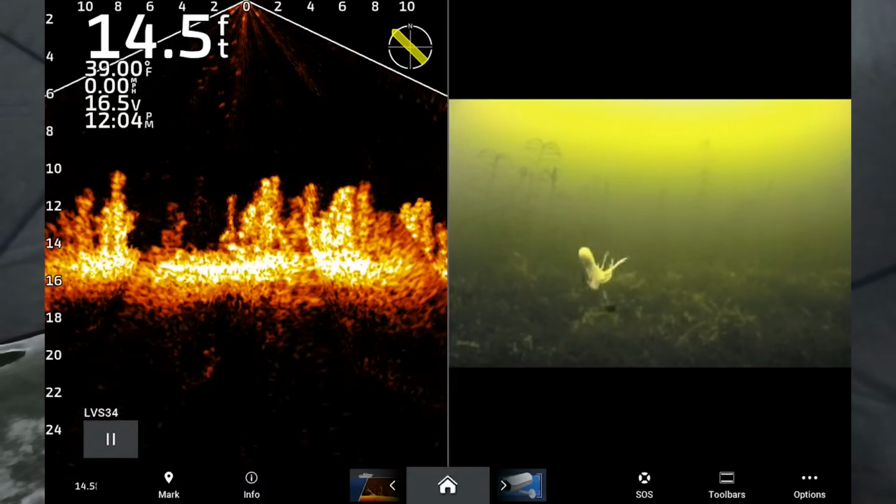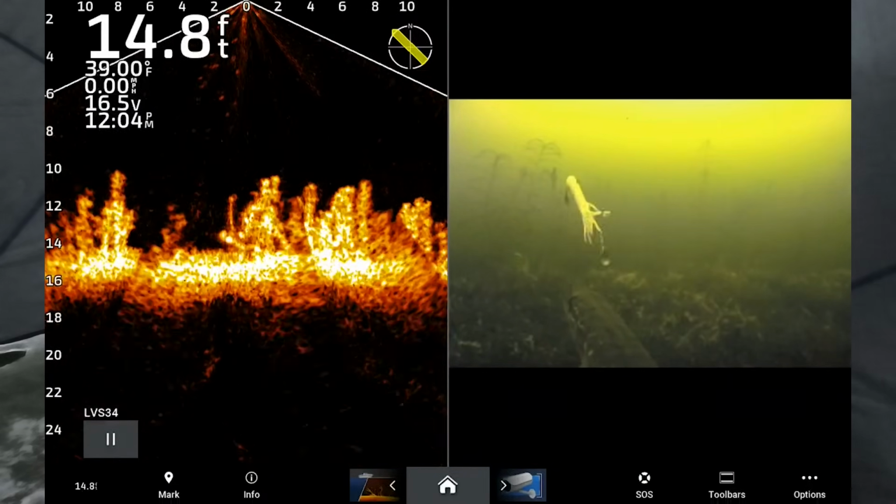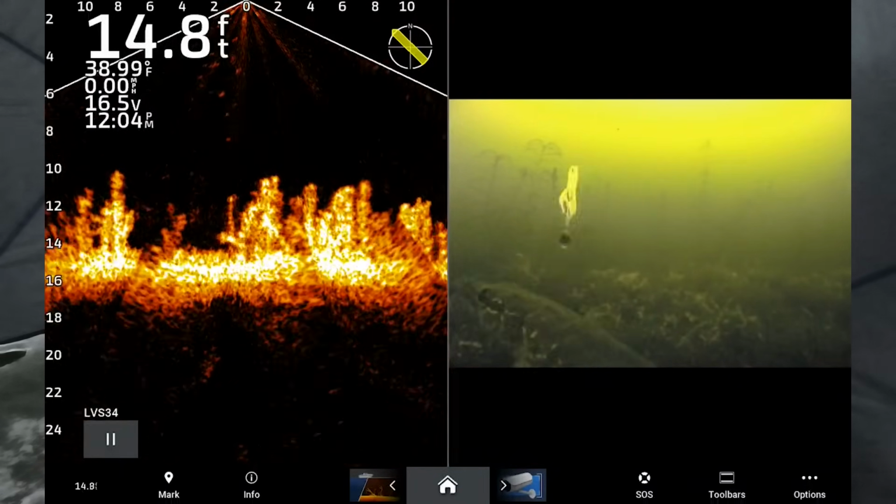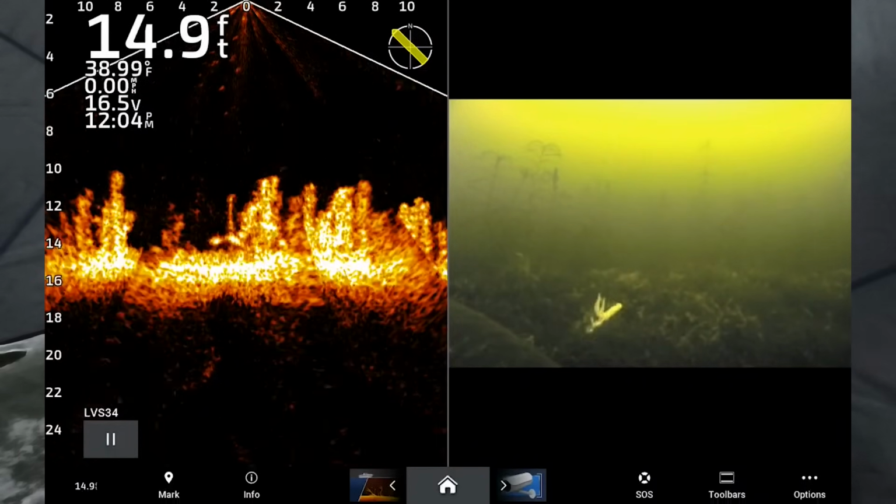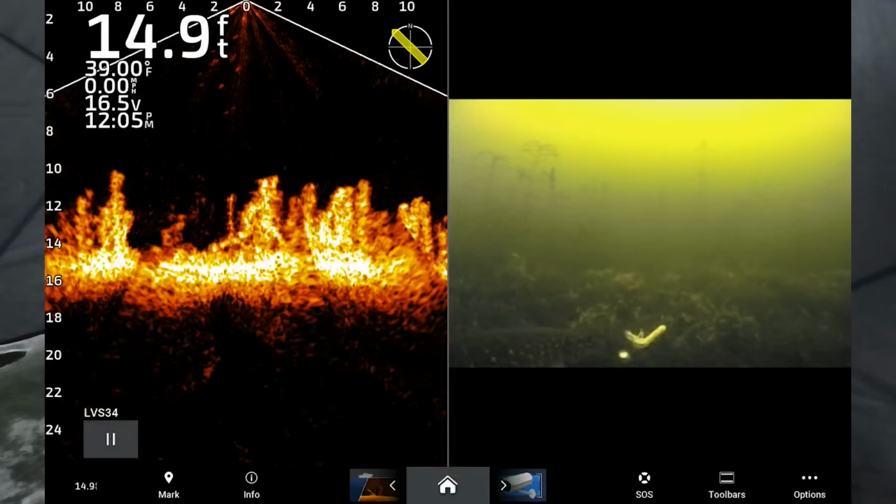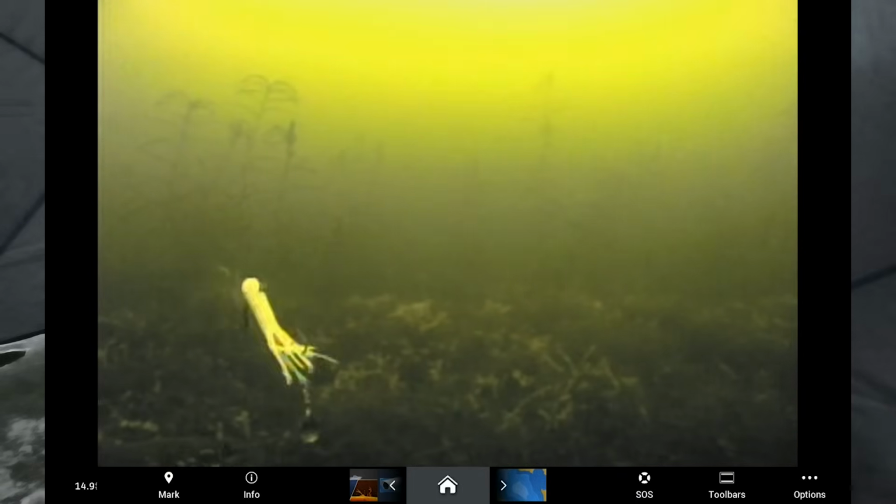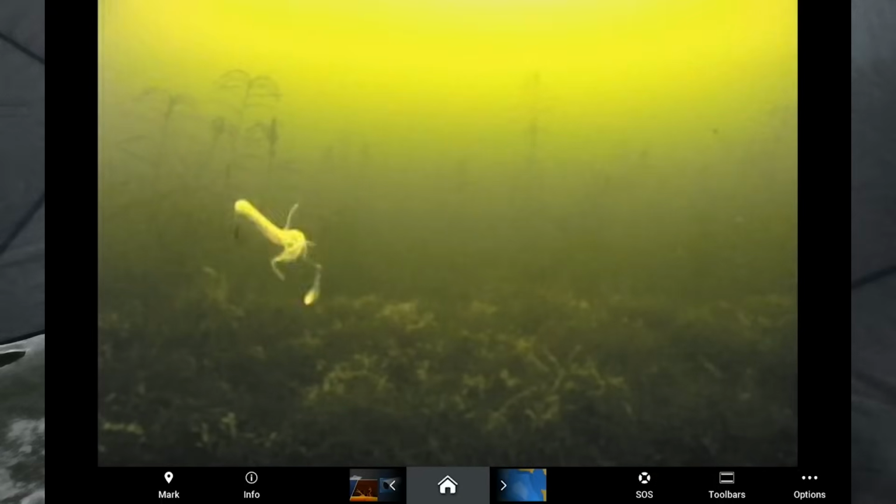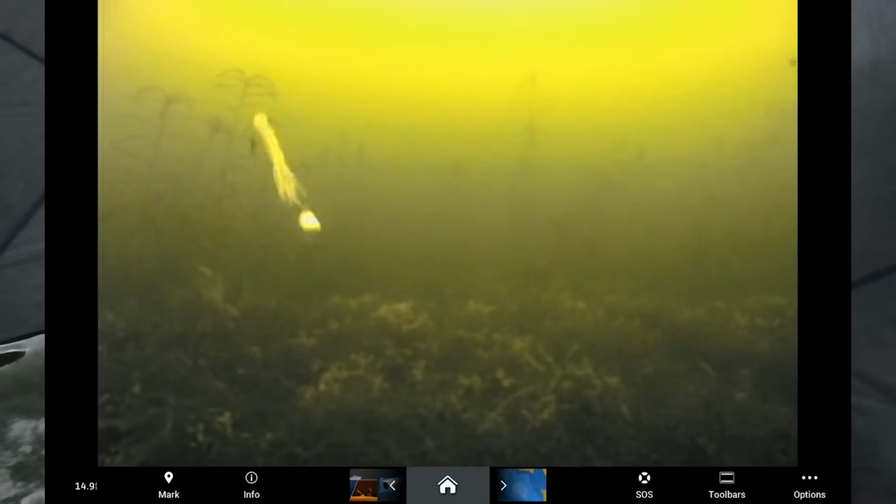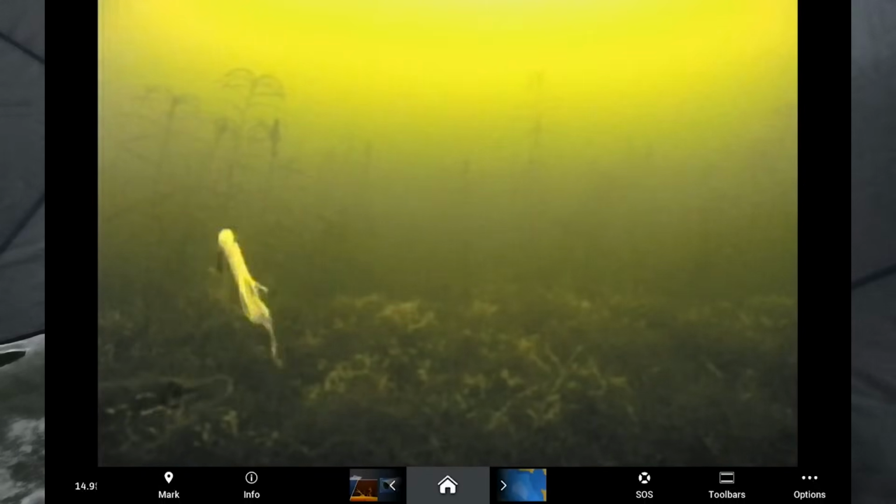Just going to kind of go like this. Where are you at? Here he is. It's a pike. That'd be cool if we could catch him. Ooh, he really spun around quick. All right, full cam. That'd be a thing too if we could catch this pike, get him out of the area. You know, we'll just throw him back, of course, but maybe the bluegills will come back.